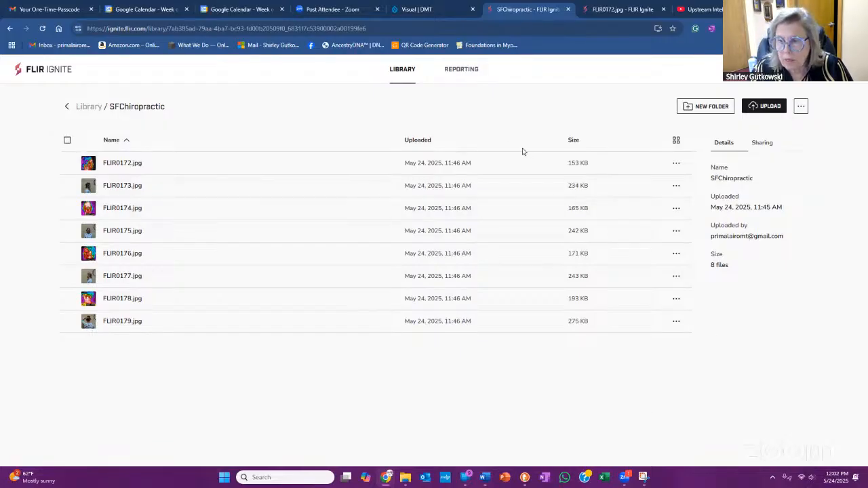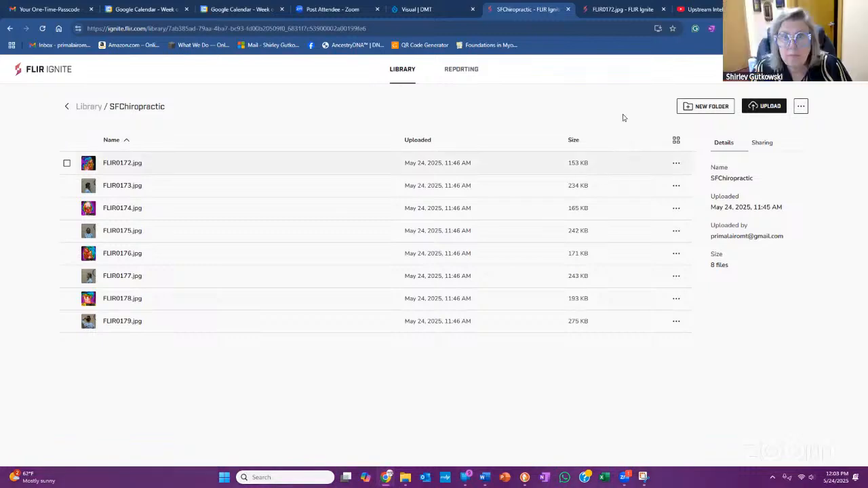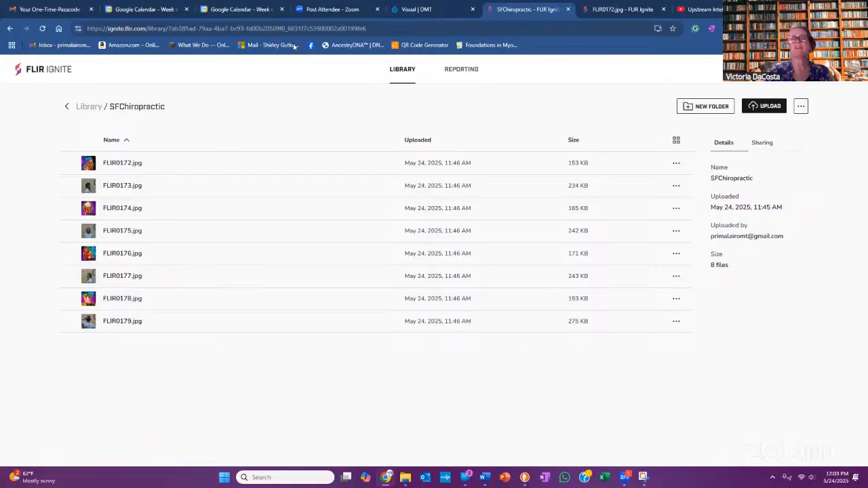How else do I get it in here? Is there a way to get it from the DrLinxs or no? No, it's going to be into the FLIR software folder. You download it from the camera in the DCIM, I believe it's called. It's the portal there, the folder. It goes from the camera into the download folder. I already took all the pictures off the camera, and they are in my folder that I share with her.